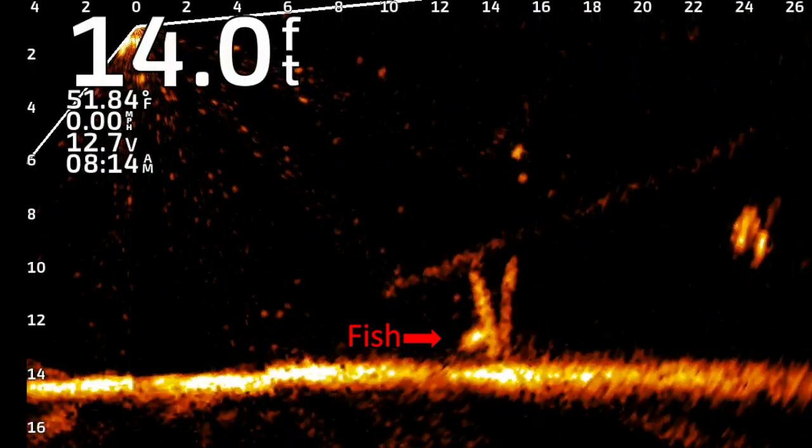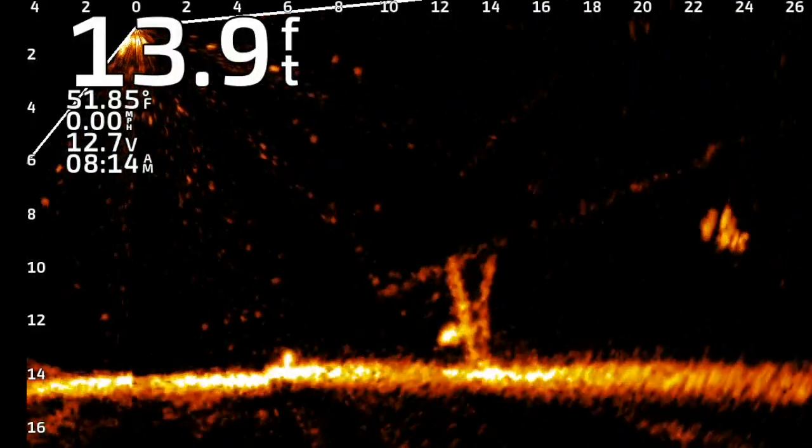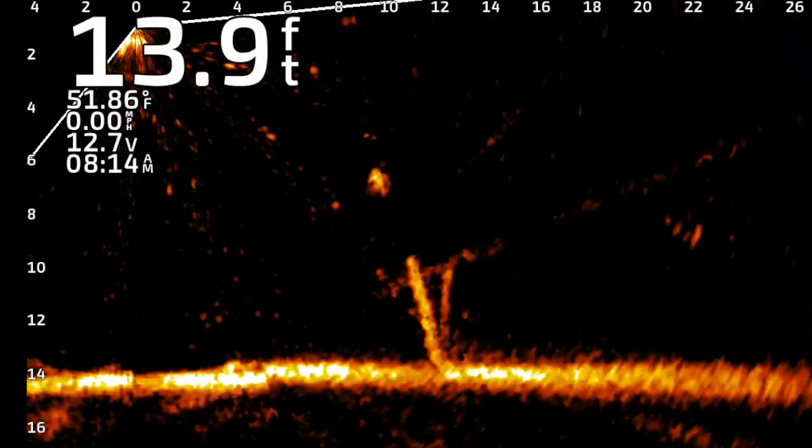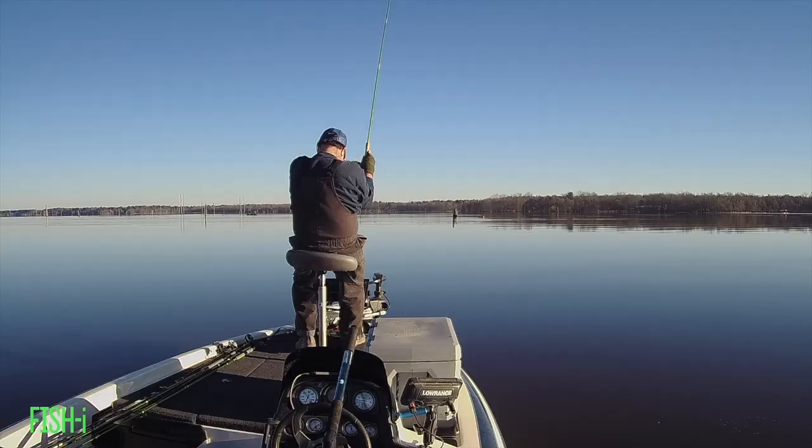Here's a pretty good fish that's set up down there on a little twig, and he was ready to bite. As soon as the bait got down there, he hit it right away. Decent fish.